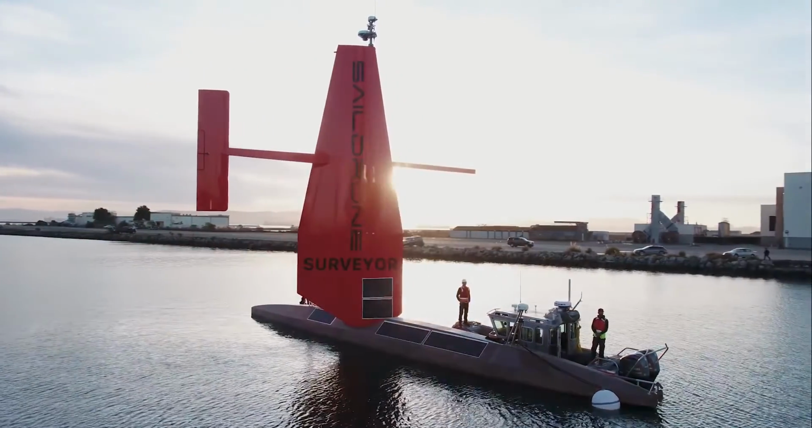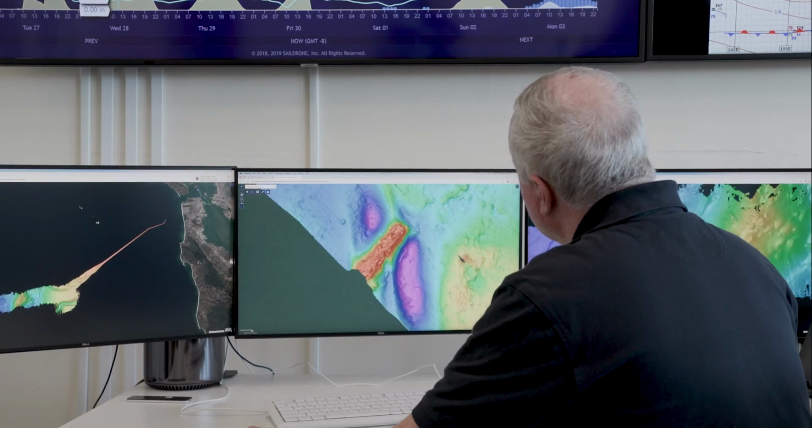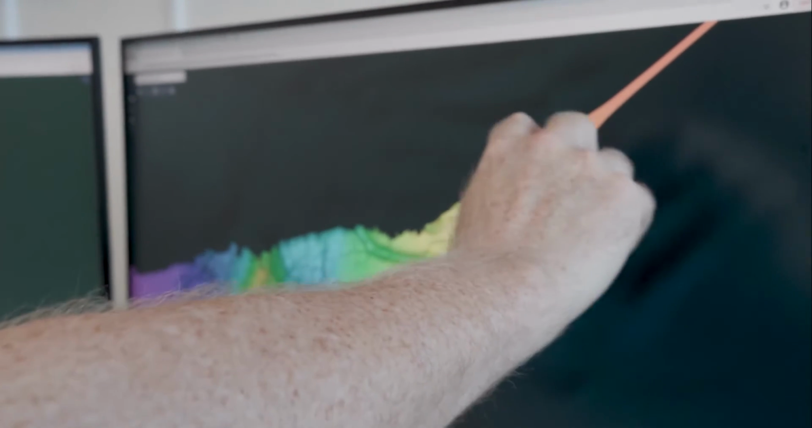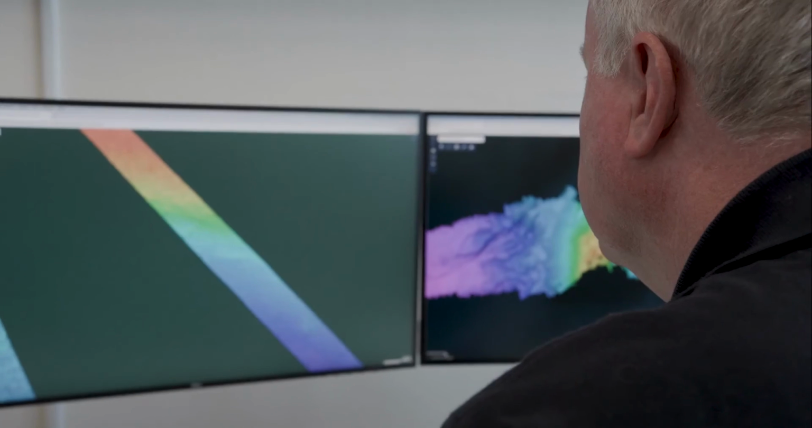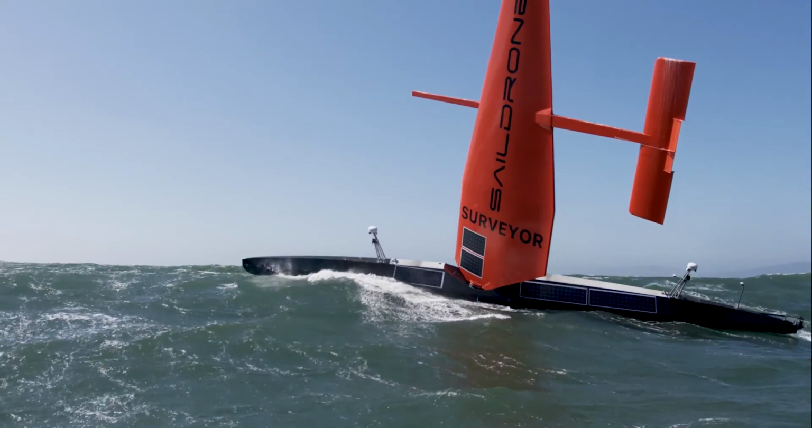Throughout my career, I've worked with a lot of different surveying platforms. The Surveyor, to me, truly is a game changer in the ocean mapping field. The ability to go to remote locations, to do it in an environmentally friendly, low carbon impact kind of way, to do it without a crew on board, which increases safety, to do it 24/7, whereas with small boats you would have to stop at sunset. It really is going to quickly amplify how much of the ocean we can map in the next few years.